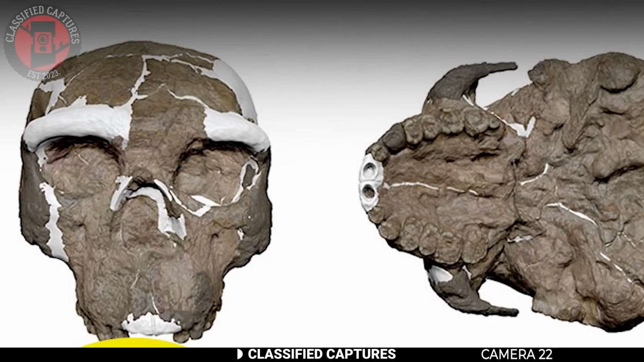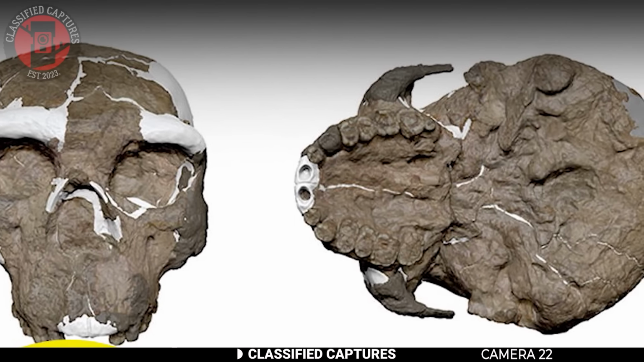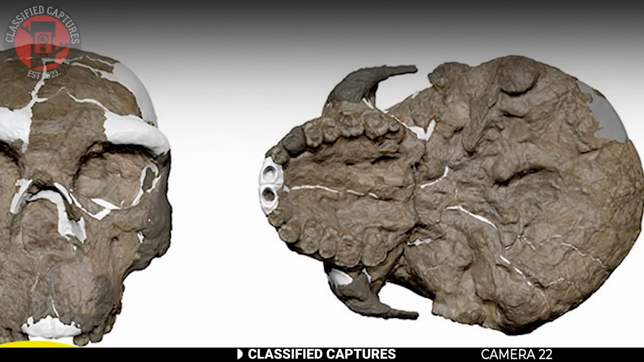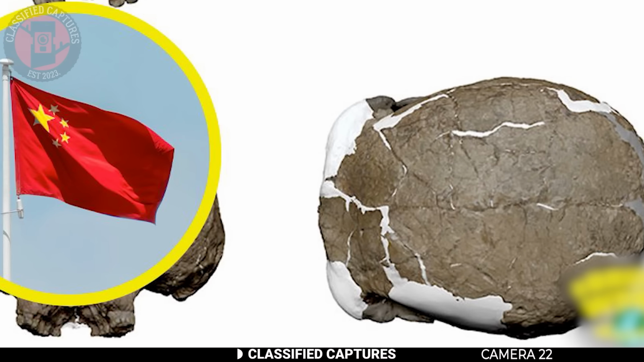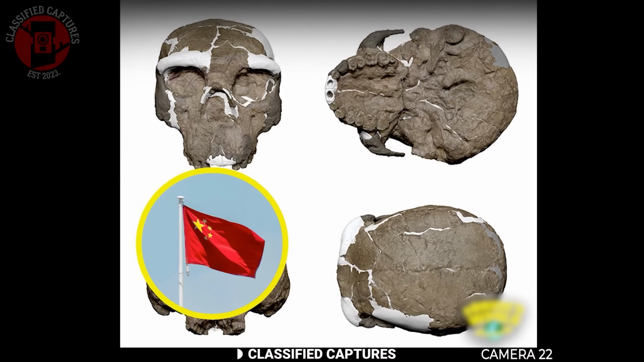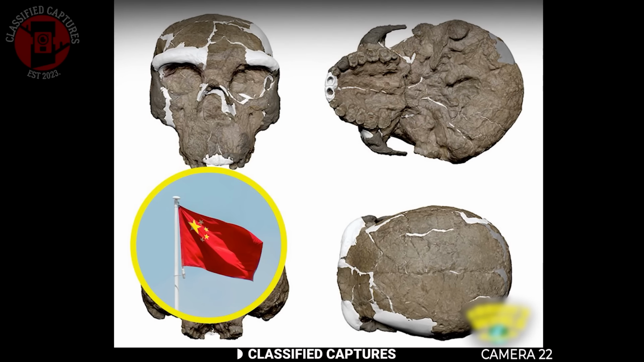Human evolution may not have been a one-way migration out of Africa. Instead, there may have been multiple origin points, with some ancient populations developing in Asia alongside others in Africa. So could we all be carrying hidden genetic traces of ancient humans from the mountains and caves of East Asia? And if so, how much of what we've been taught about our beginnings is only part of a much larger, more complex picture?